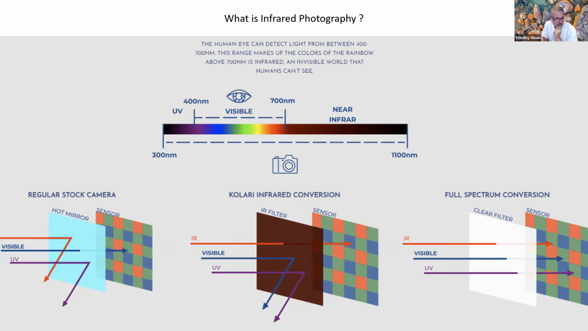And just your standard camera sensor is the little graphic on the bottom left. So there's a filter over the sensor which reflects infrared, reflects ultraviolet, and lets through visible light. And in the case of an infrared camera, which is the middle one, it reflects visible light, so they take off the hot mirror and they put on a different filter, and it lets infrared through to the sensor.